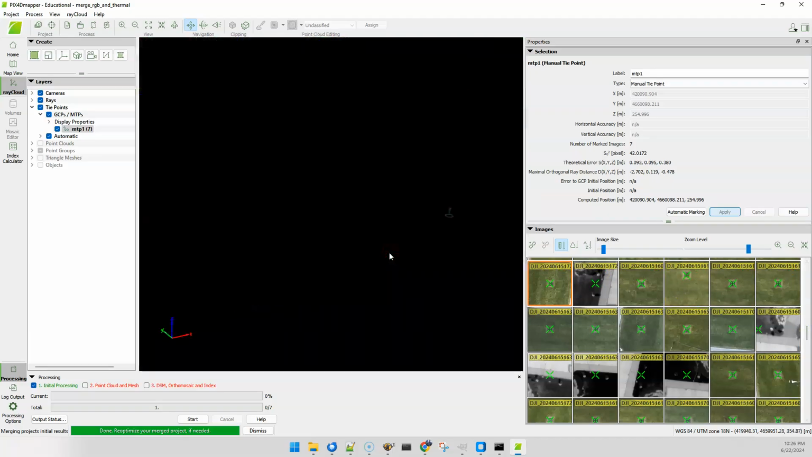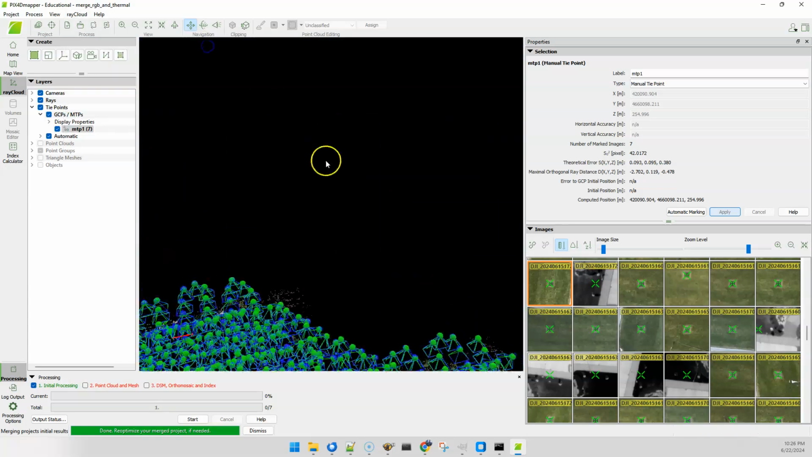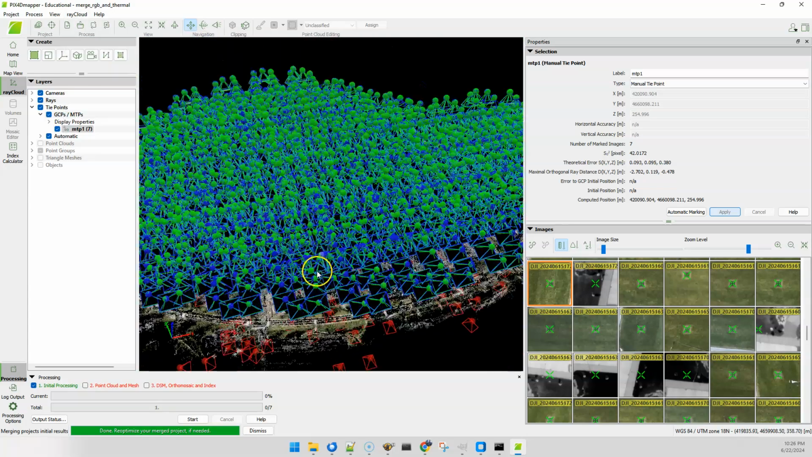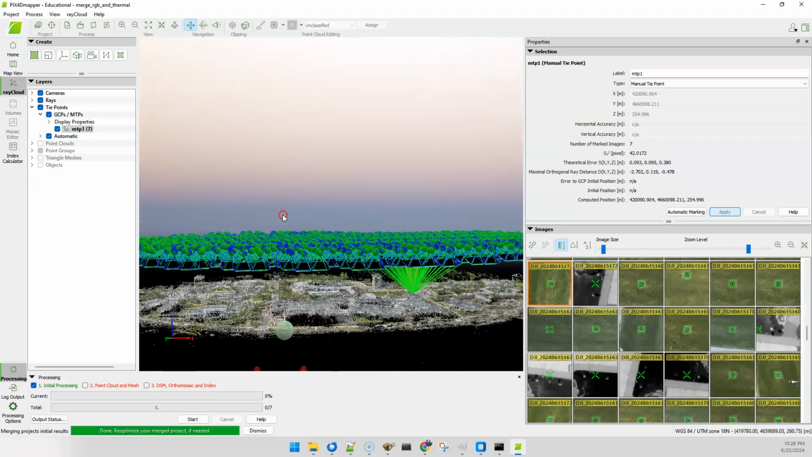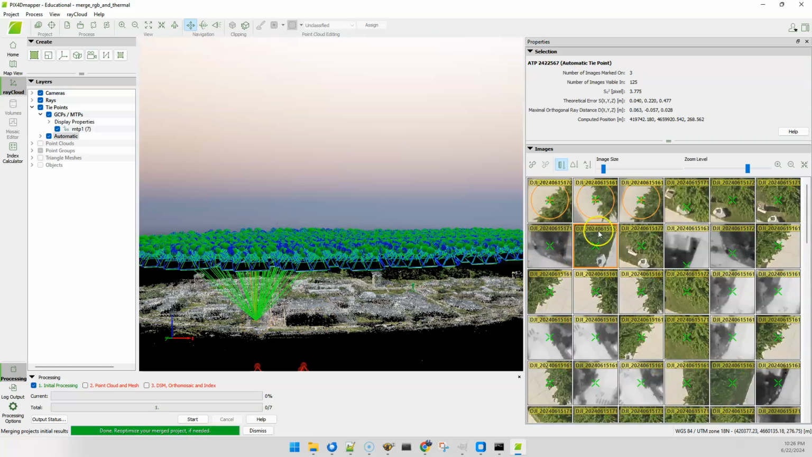And so, you want to pick a few of these throughout the scene. In this case, this is a relatively large scene, so I'd probably do 5 at a minimum, but 10 would be fine. Whatever's going to get you reasonable spatial coverage over the entire thing.